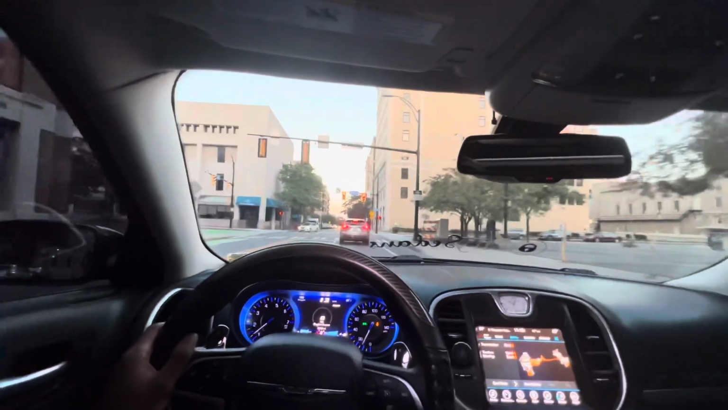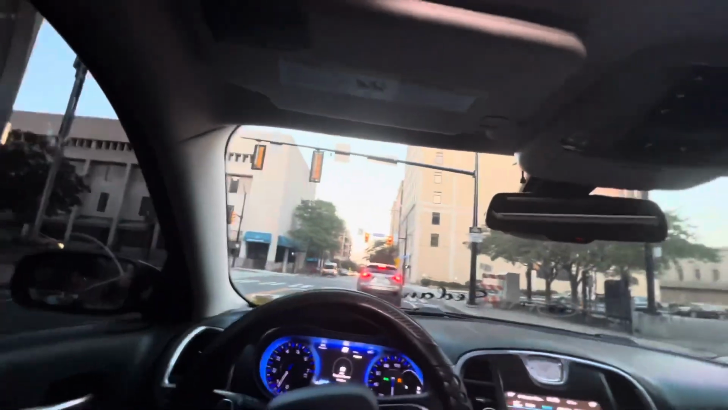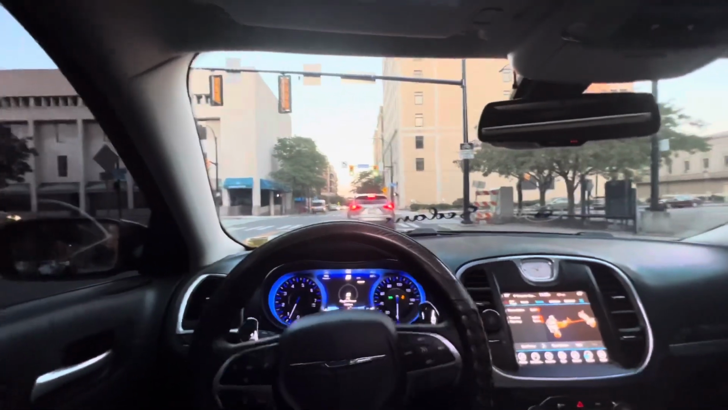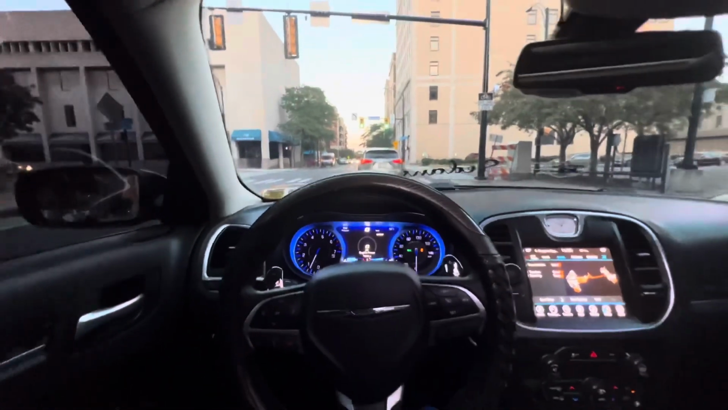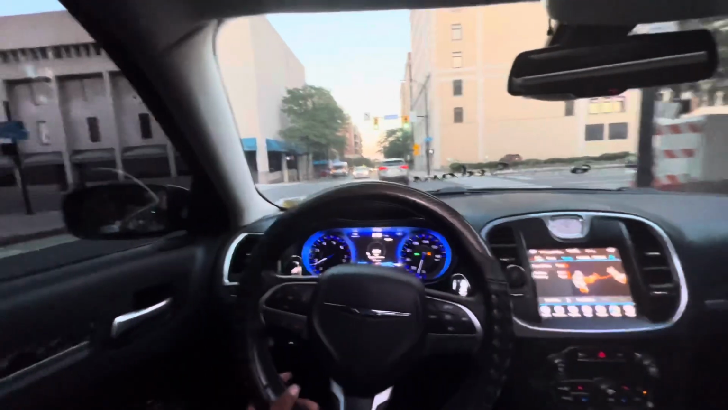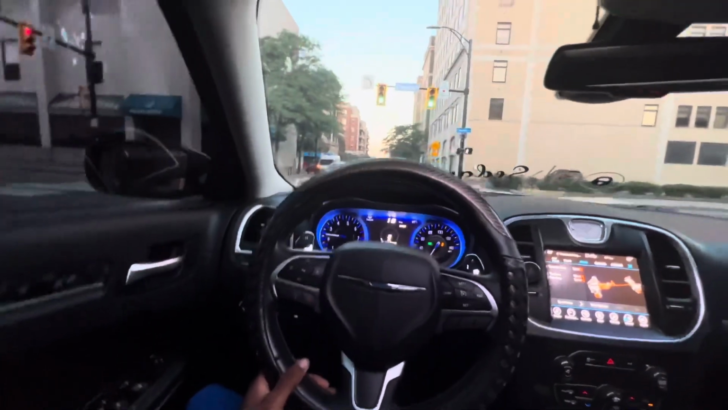This is crazy, bro. And all my windows are up, I meant to say. The only thing I got is the roof cracked a little bit. And boom, that's how my car be sounding. I don't know how good it's gonna sound on camera, because I ain't using a GoPro. I got the phone in my hand. I couldn't find my mount for the GoPro.